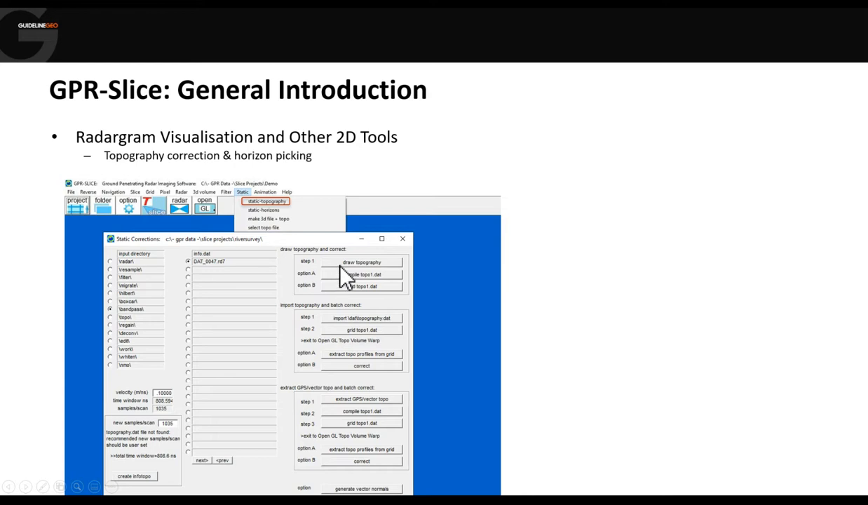We can choose to either draw a topography, so it will show us the radargram and a kind of topographic plot, and we just click with our mouse to define the topography based on measurements we might have taken in the field, or we can import them from a text file, or if it's GPS or total station data, we can just extract it from the positional files.